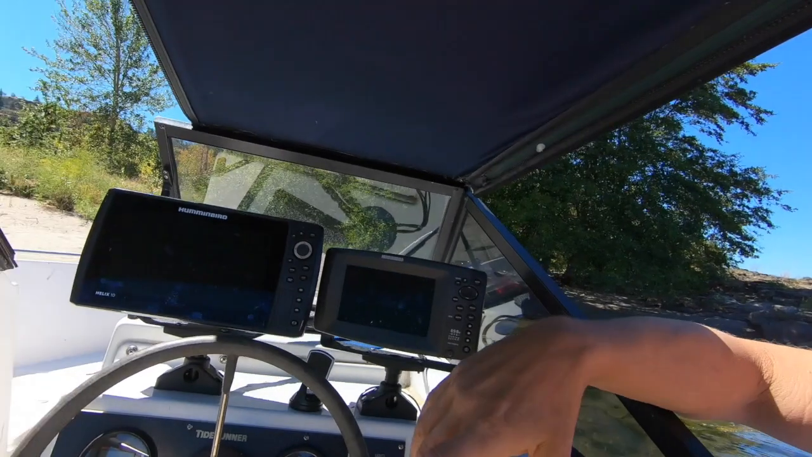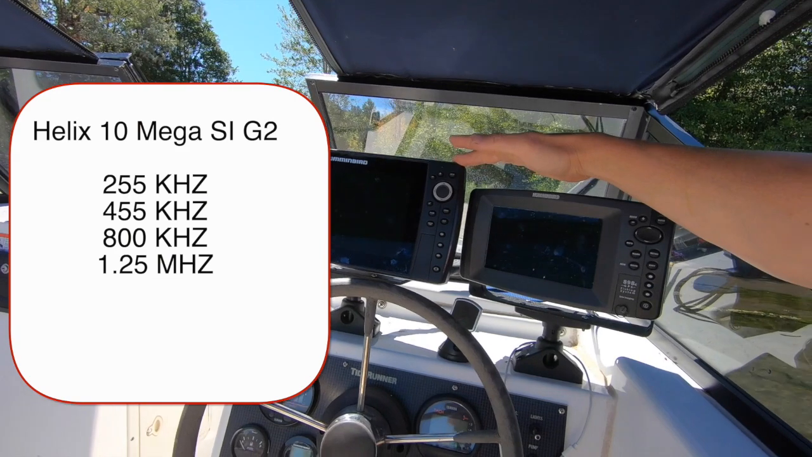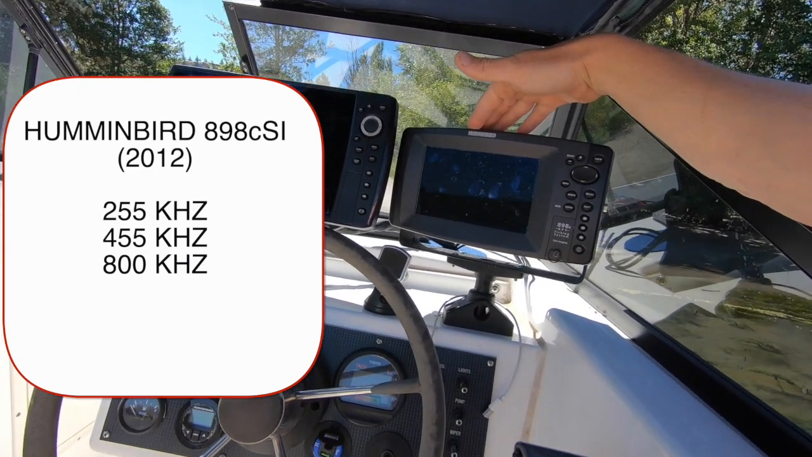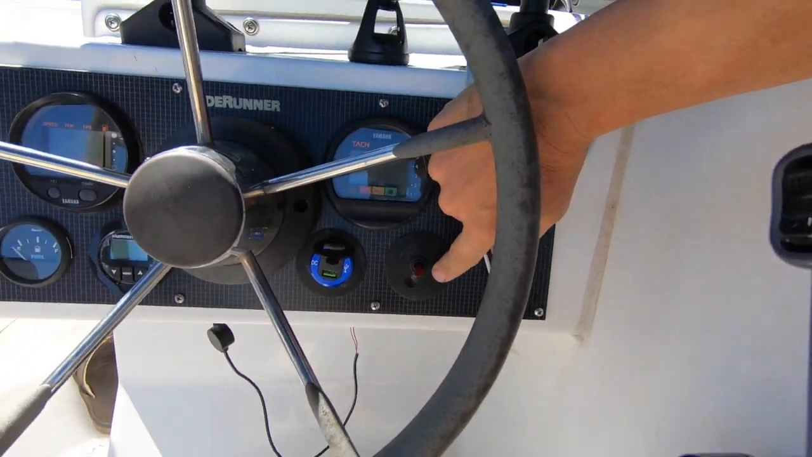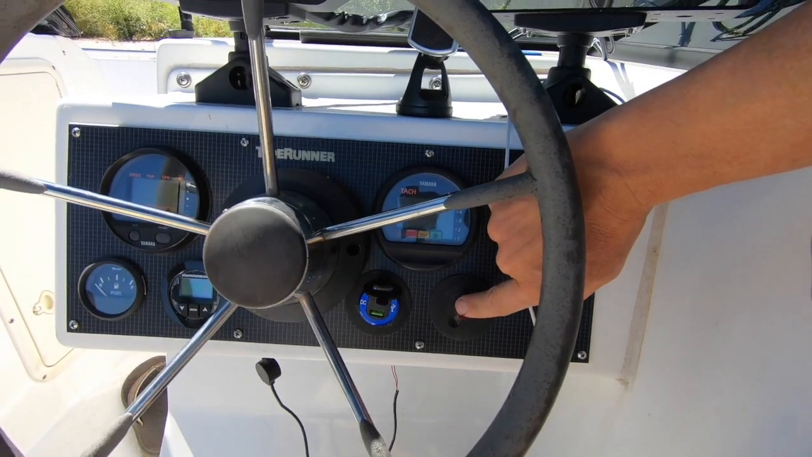A little bit of an introduction of how I like to have things set up. So this is the Helix 10, and I run the Mega 360 into that, and then I have the Ethernet system set up, so I Ethernet these together. This is a Humminbird 898 CSI, which is an early side imager, and it's a great one. It goes up to about 800 kilohertz, and the new one is the Mega, which goes up to 1.25 megahertz. So I have all of this wired through this switch here. What that allows me to do is to make sure nothing's bleeding energy out, so everything's turned off when the switch is off.